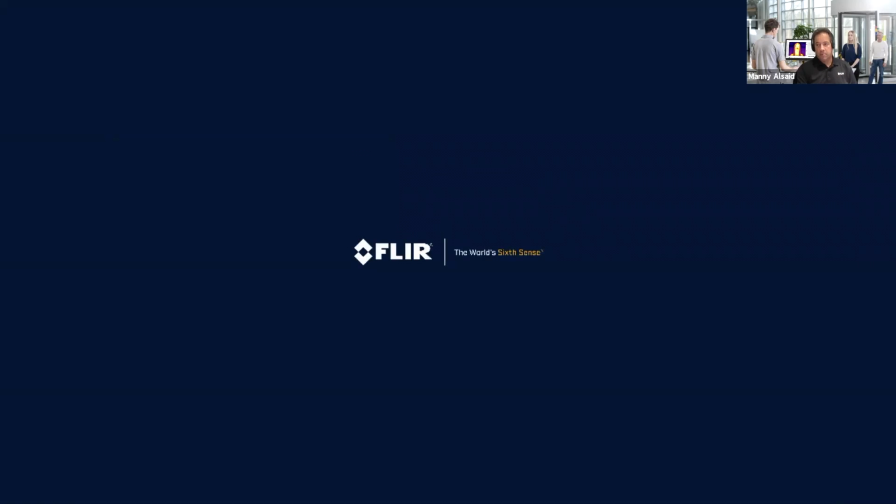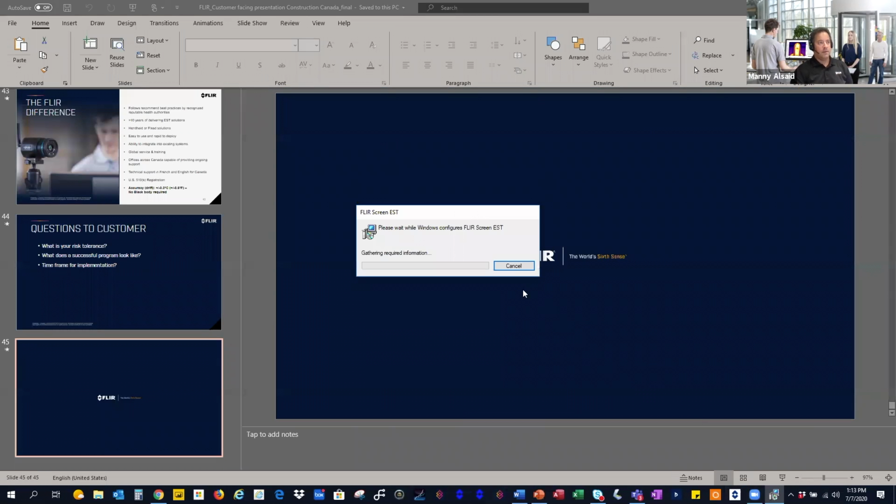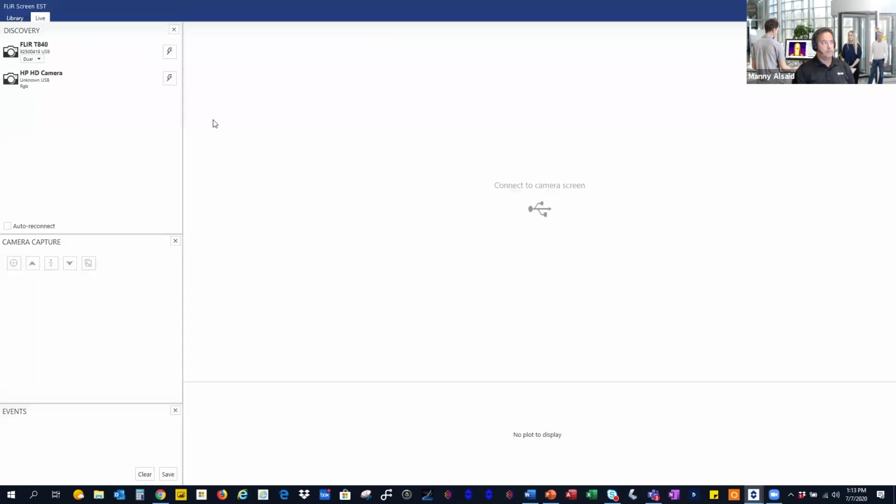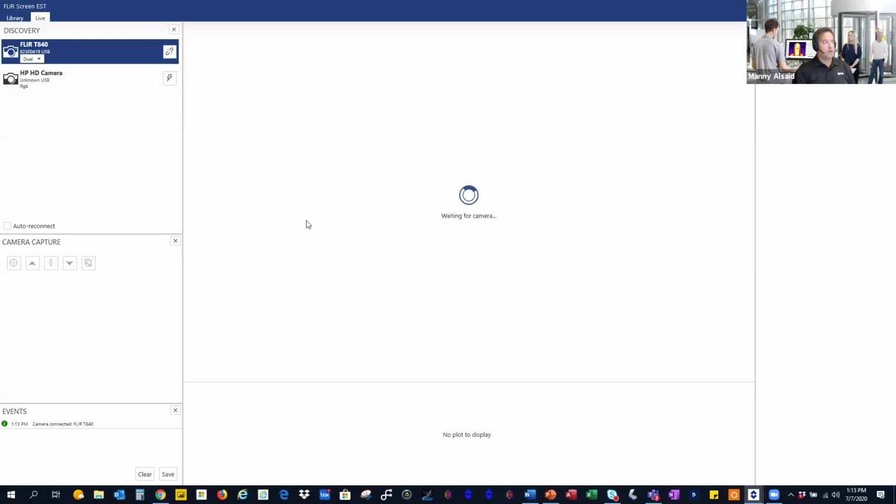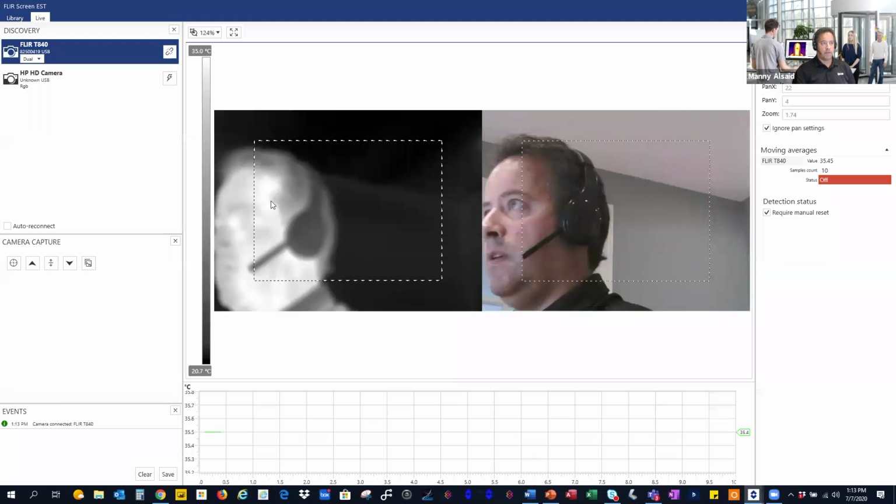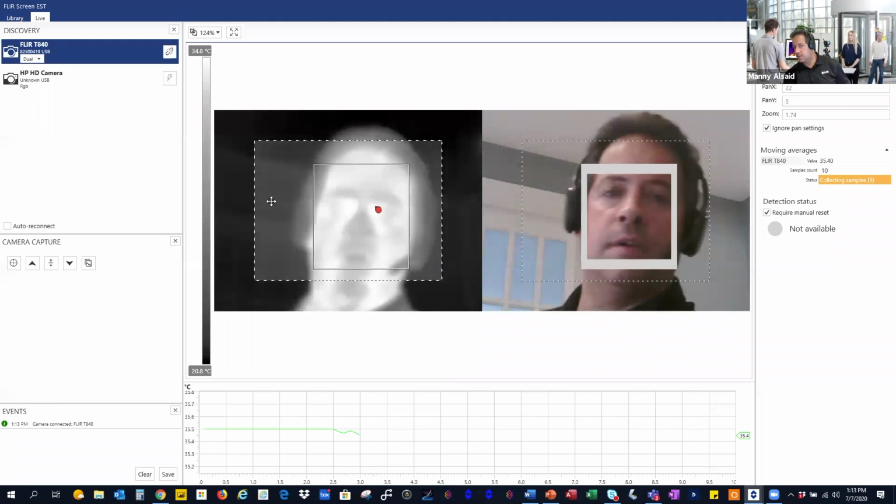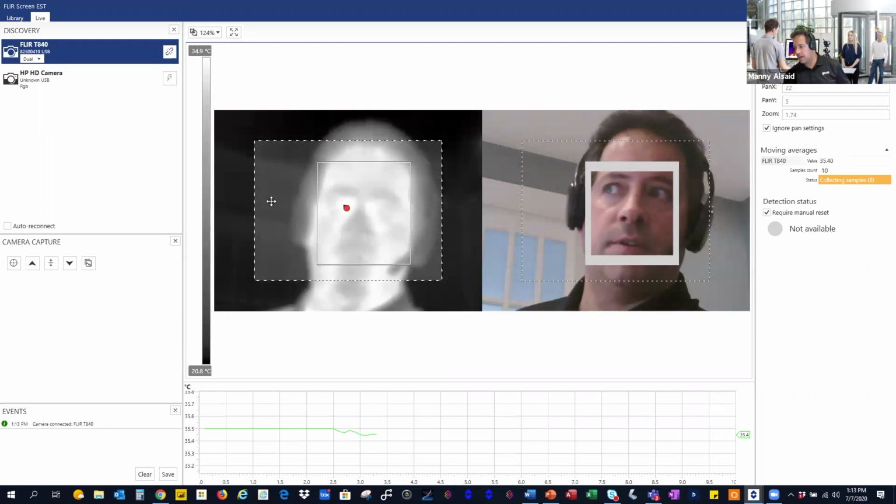So this is the portion for my PowerPoint presentation. I'm going to just quickly do a demo of the software of the camera connected to FLIR Screen ESD. So I have with me a portable T840 unit. It's automatically got facial tracking. So as soon as I look at the camera, it's going to find my face. It's going to do the auto averaging. It scans. Now it's ready.